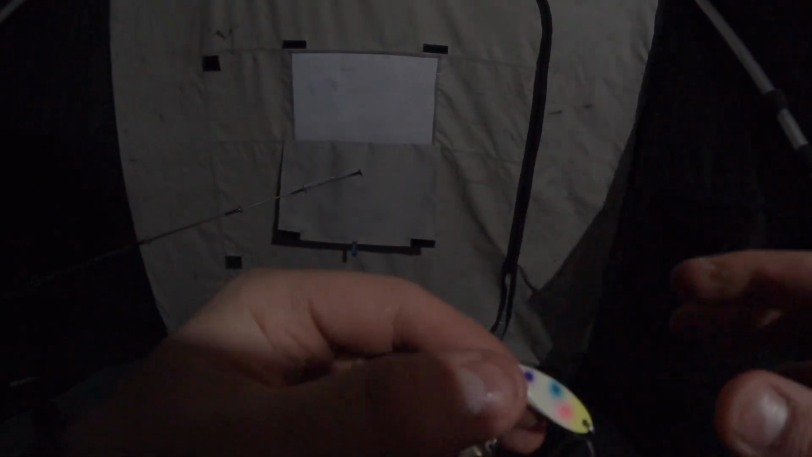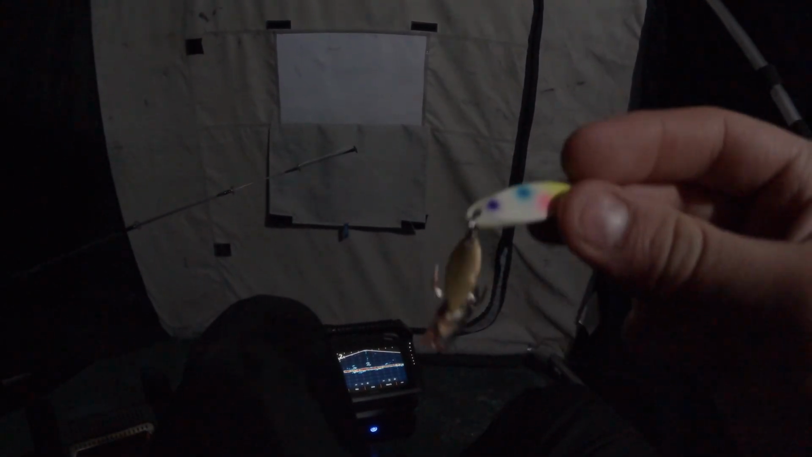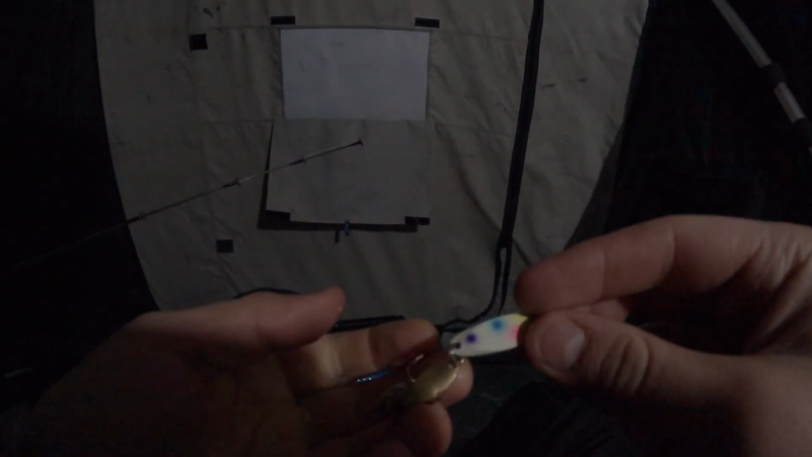So I'm going to be jigging this, and I was marking a lot of fish for a while, so we'll see what we can do. Try to get something for you guys, but I don't know. I'll probably stay another half an hour to an hour and then call it quits, unless the bite really picks up here. But I was marking a lot of them, so hopefully we can get some.